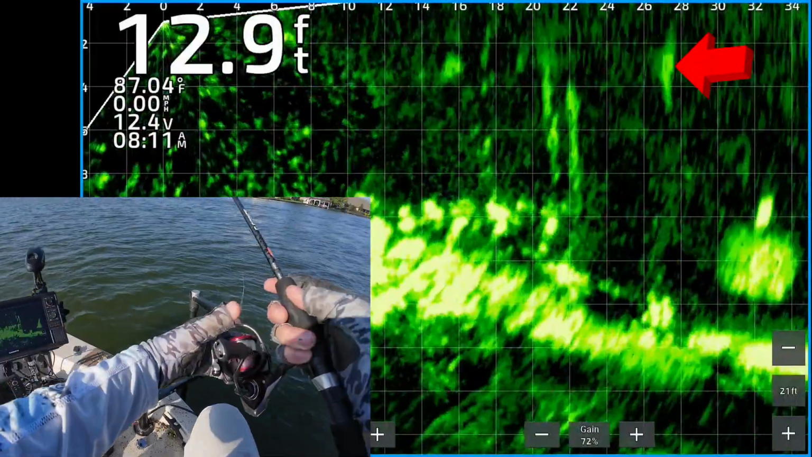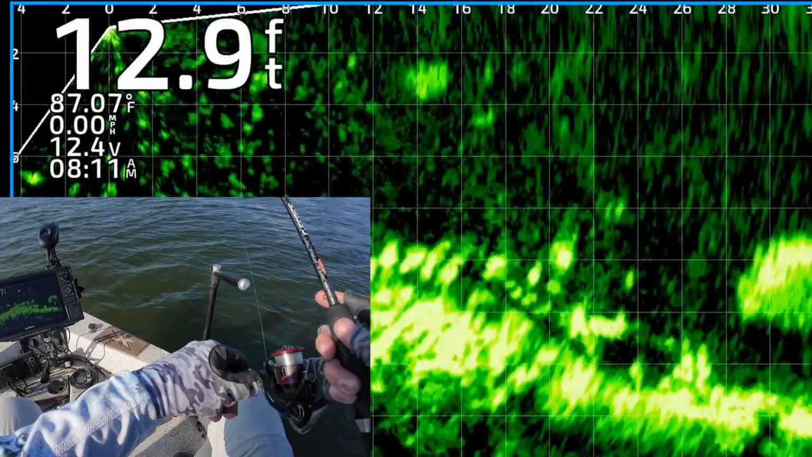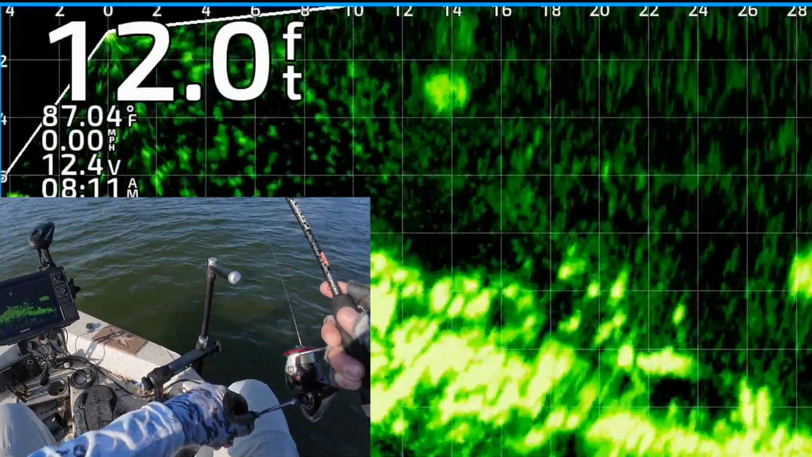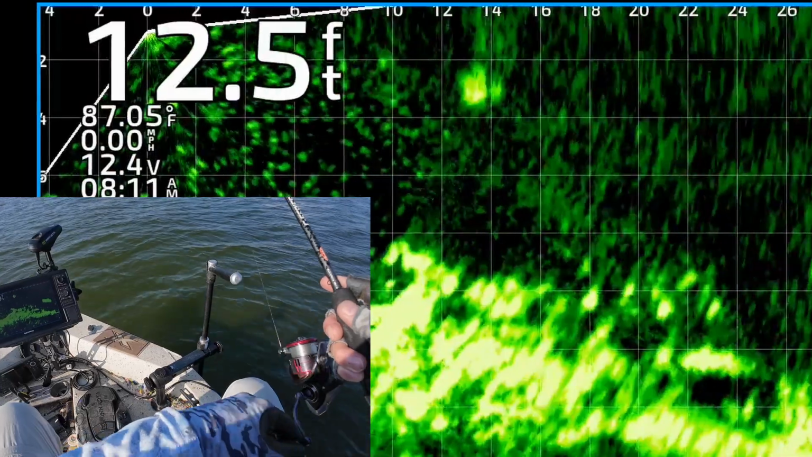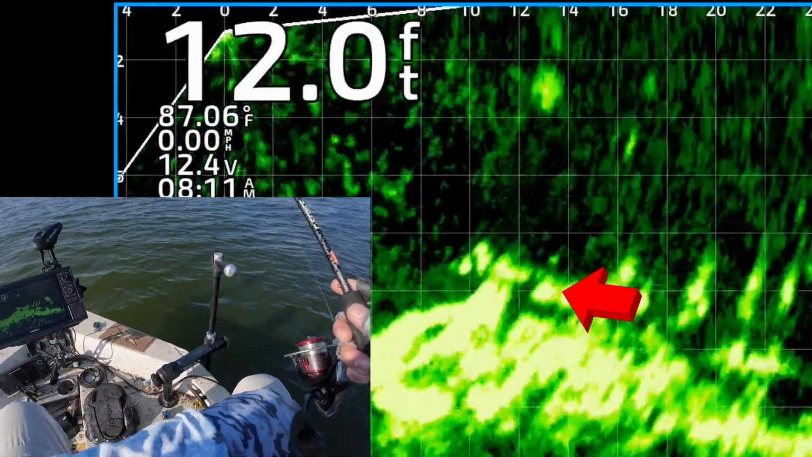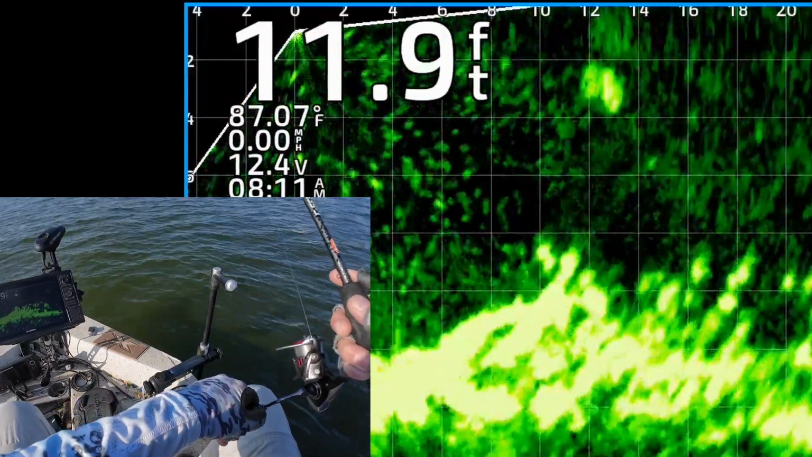Alright, I'm still beating up this brush pile. There's a jig and weight. It's coming down about 20 feet from the boat. Right on top of those fish right there. I think a bunch of those are bluegill, but there are some crappie mixed in there. I'm going to keep reeling it through.